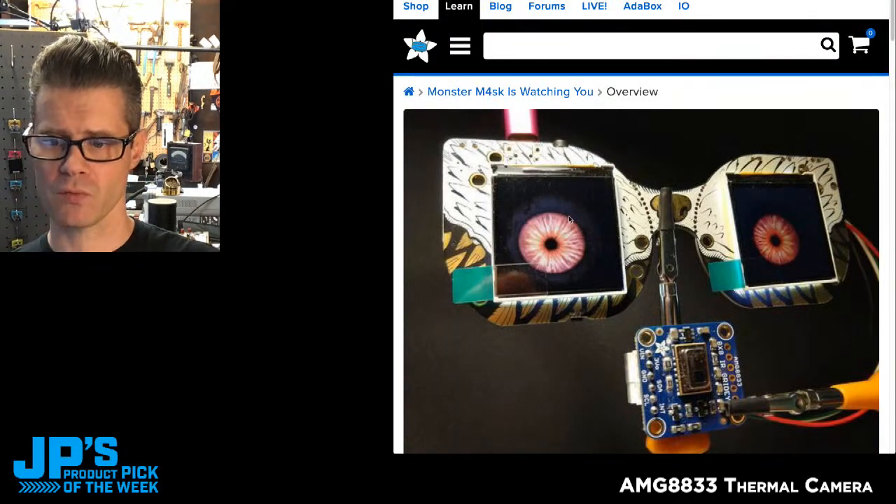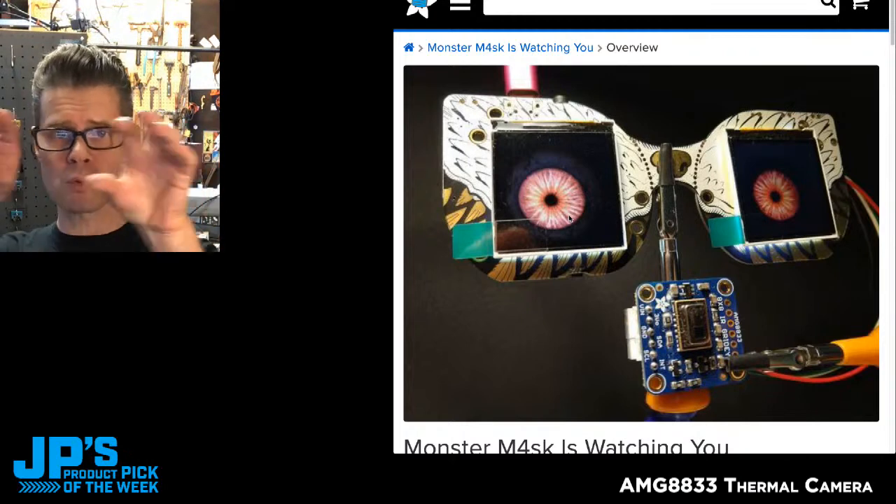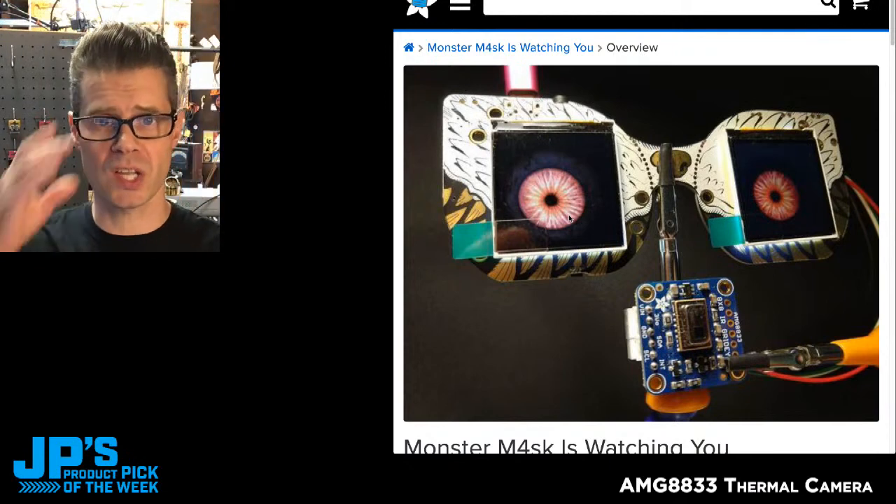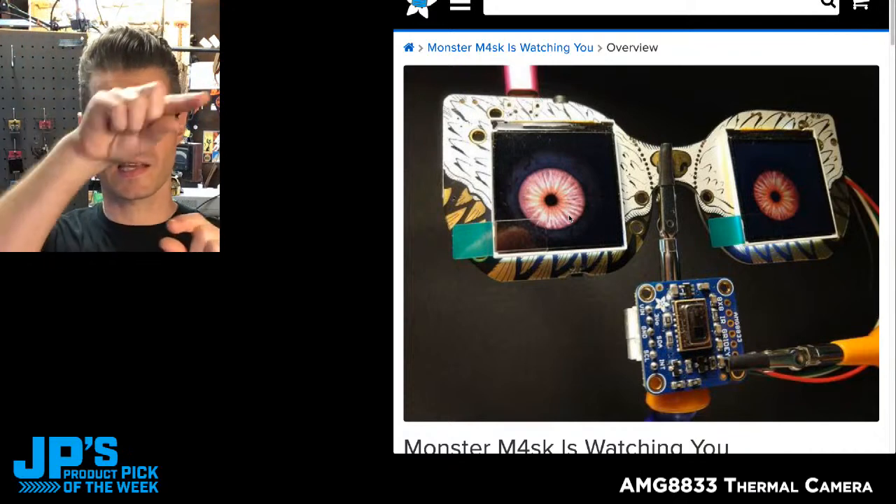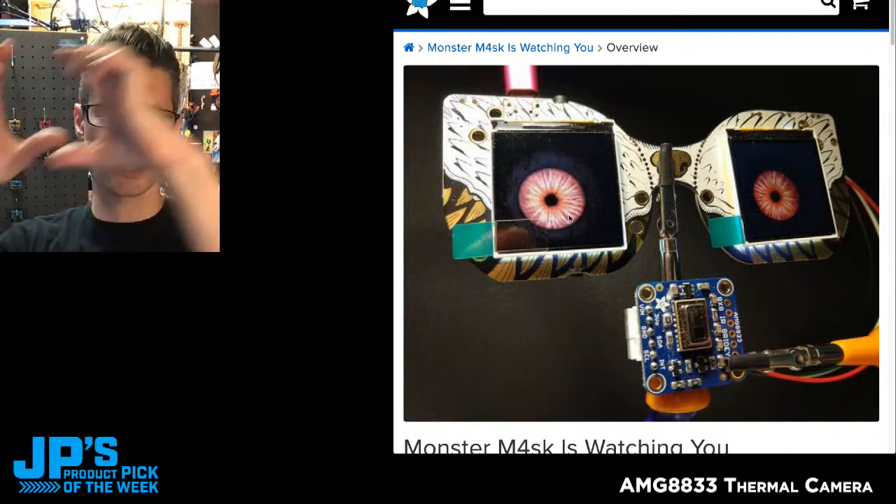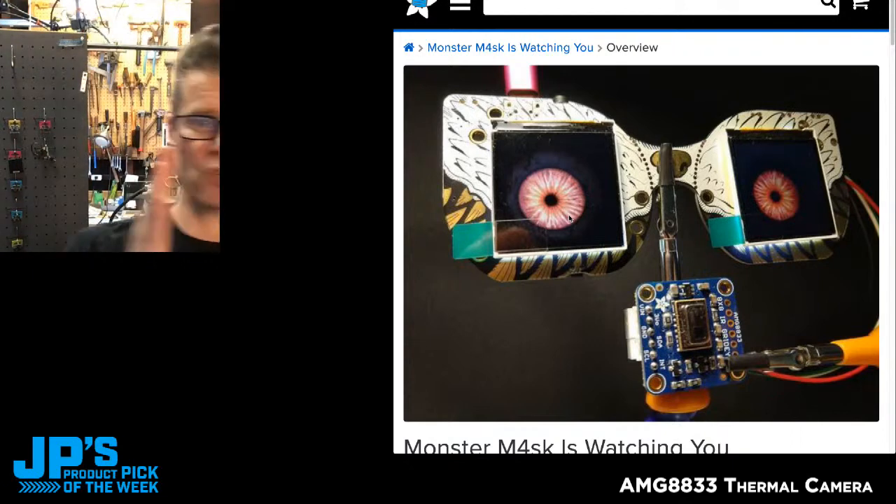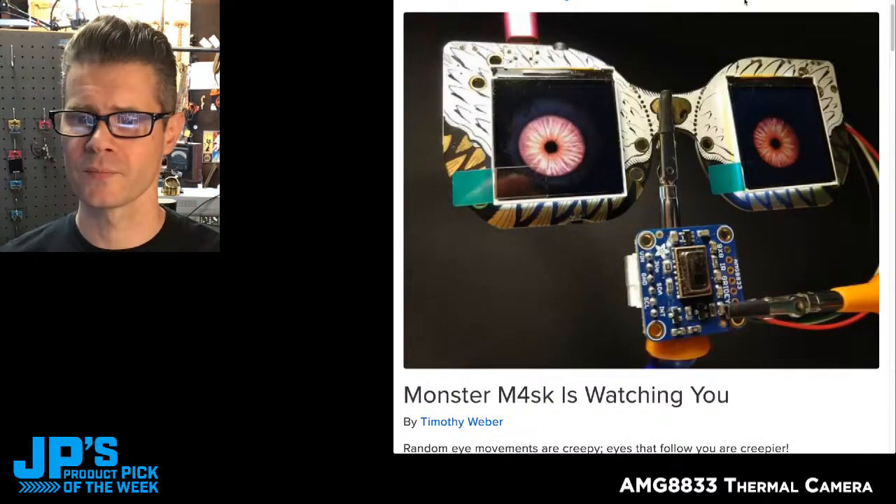And here's another project, really cool. This one is a monster mask where the eyes will follow you, because one of the interesting things about this module, unlike a traditional PIR sensor, is it can tell positioning within the grid. Since it is a series of 8x8 sensors, there's a notion of positioning within the space of that sensor's field of view. So moving left to right in the sensor, these eyes will track you because it can tell that you're moving left to right.